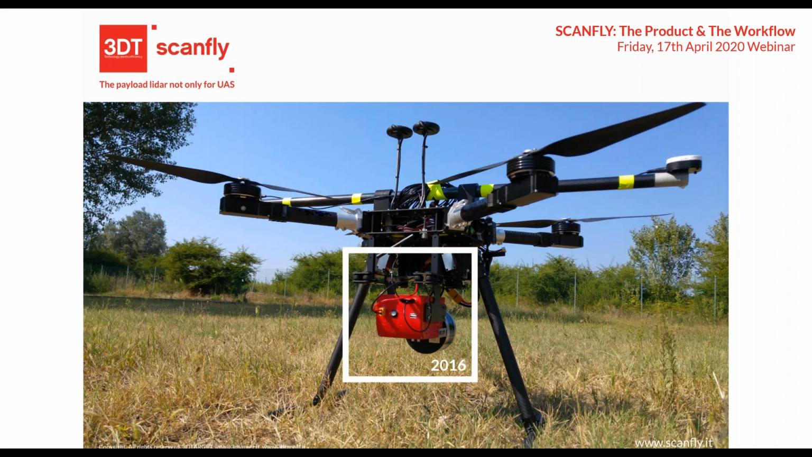This is the first prototype of the Scanfly we presented in 2016. Right now it's a little bit different. We are at the second version of Scanfly, and you can see it here mounted on a standard quadcopter. In this picture, you can see the Scanfly itself and the GPS antennas on top right and top left.